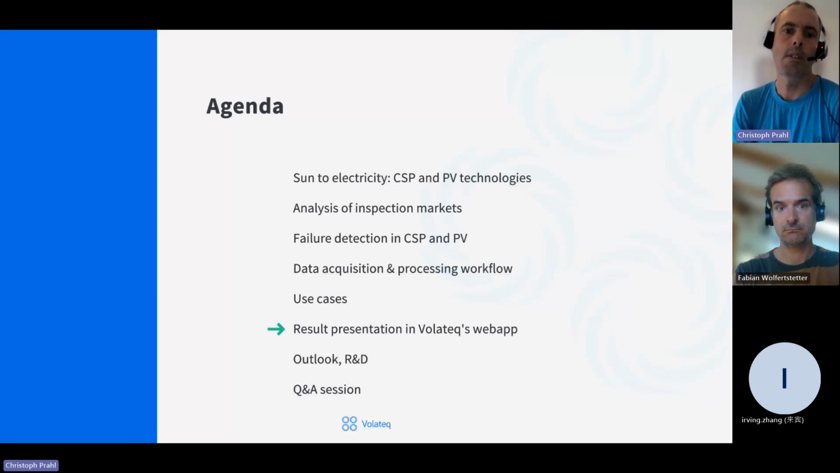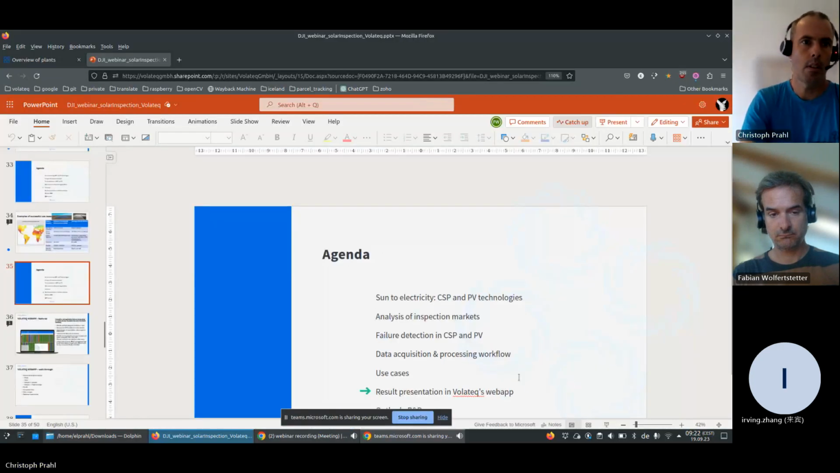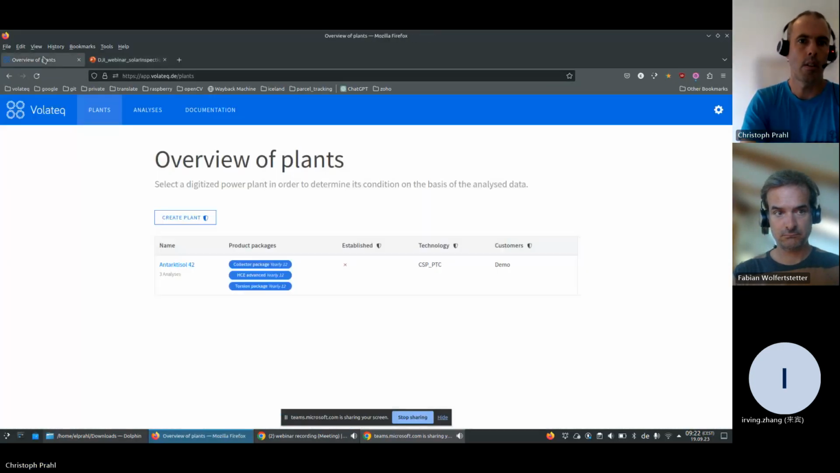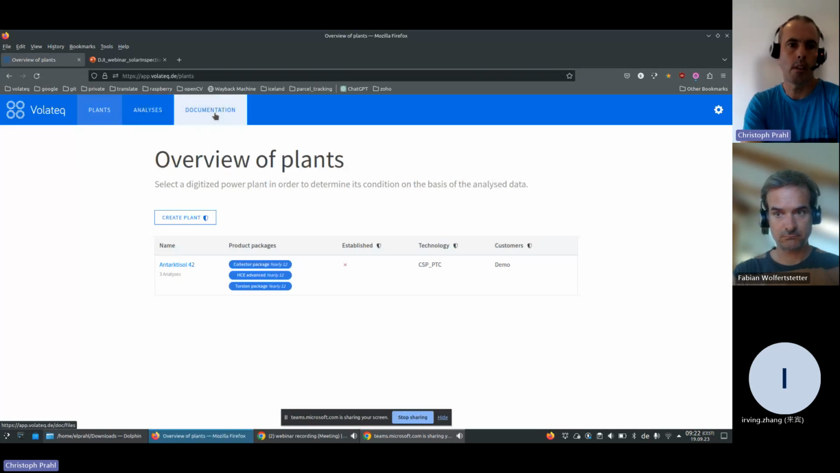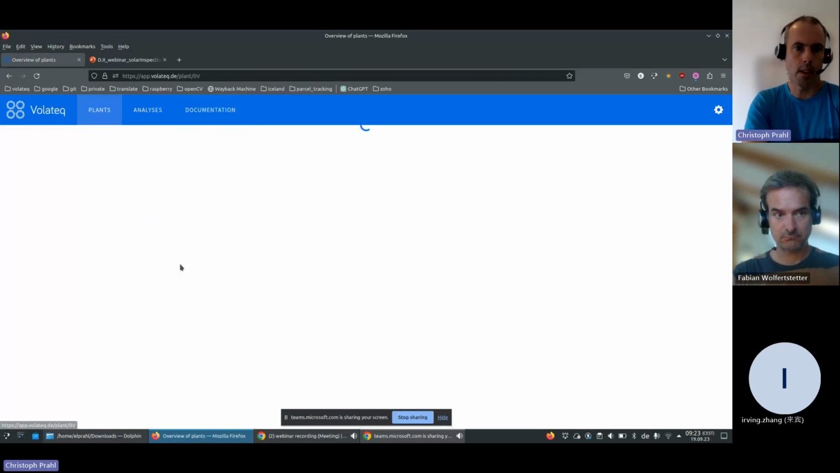The next step would be to have a quick tour through our web app. So I will quickly leave the presentation and switch over to our web lab. We have a demonstration plant here. Our web app gives customers the option to see different plants and analyses. We also have documentation as a wiki, where users can find all the information on drone flights, camera settings, and so on. So let's have a look at this demonstration plant.